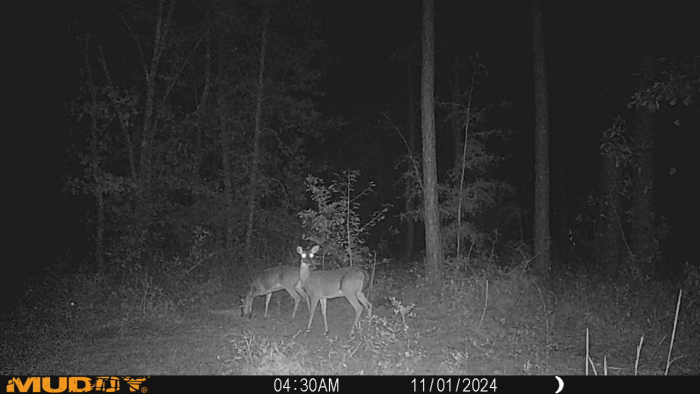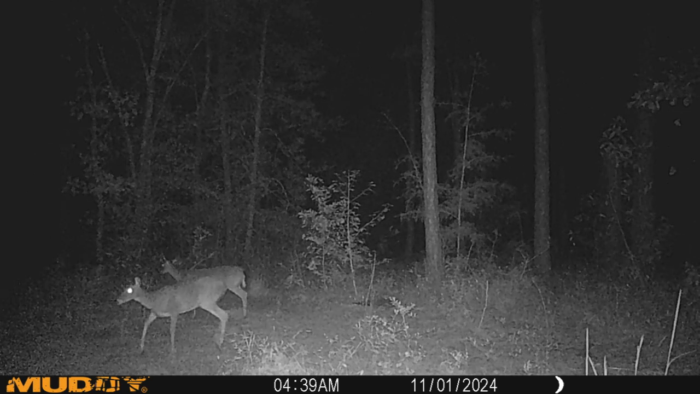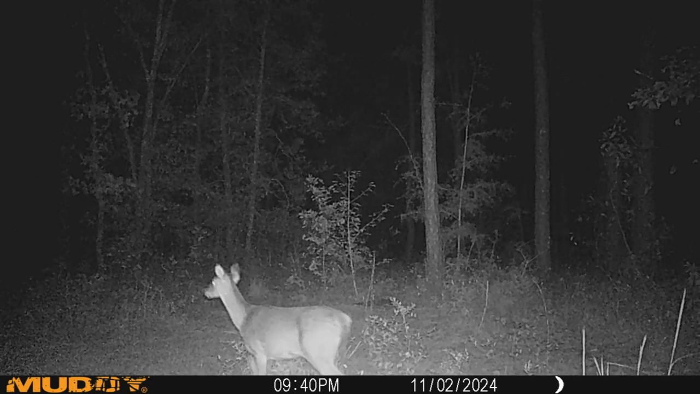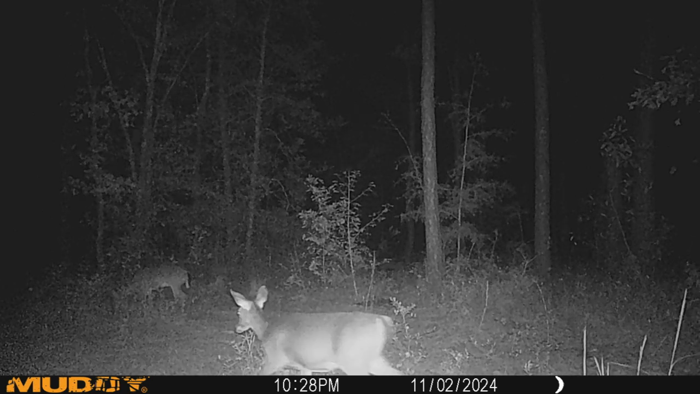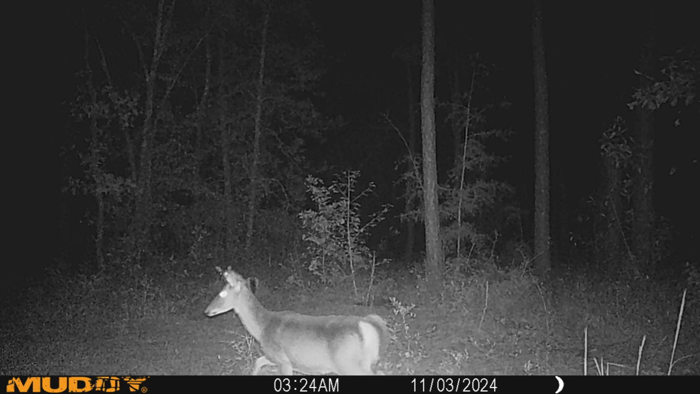Their focus is solely on the corn, and it's just regular old whole kernel corn that I got at Tractor Supply. There's nothing special to it, no scent, nothing apple, just regular corn. But they'll meander around, and that's the closest to the attractant I've seen them.